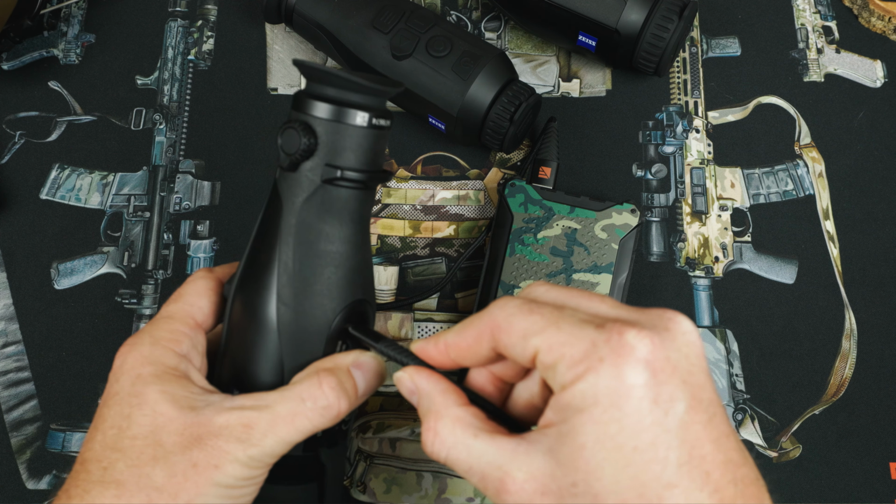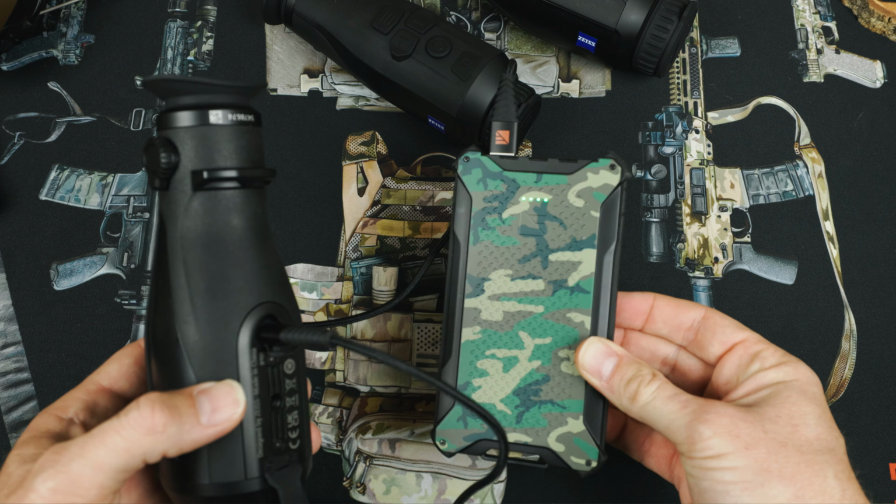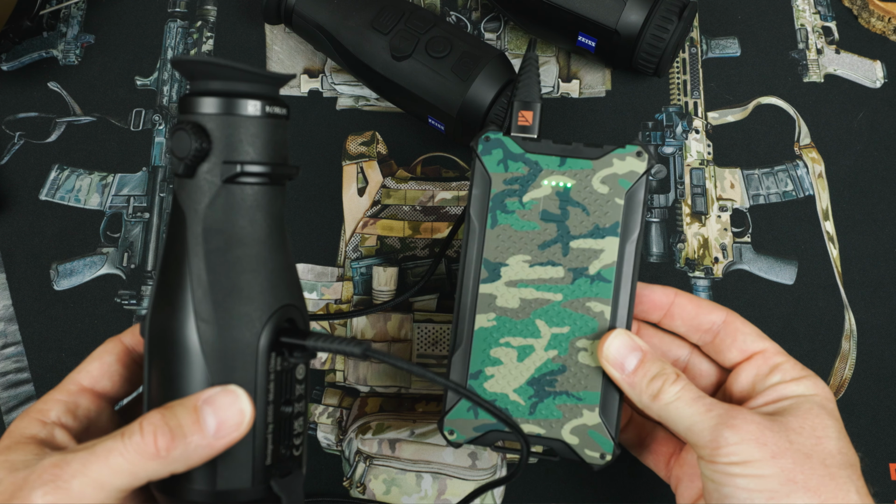Having an internal battery means I'd need to bring some sort of external battery pack like this Dark Energy Poseidon. Just be aware you're going to need some more juice, as a multi-day hunting trip with 8 hours of runtime just isn't going to cut it on its own. All right though, next category, let's look at the available color patterns.